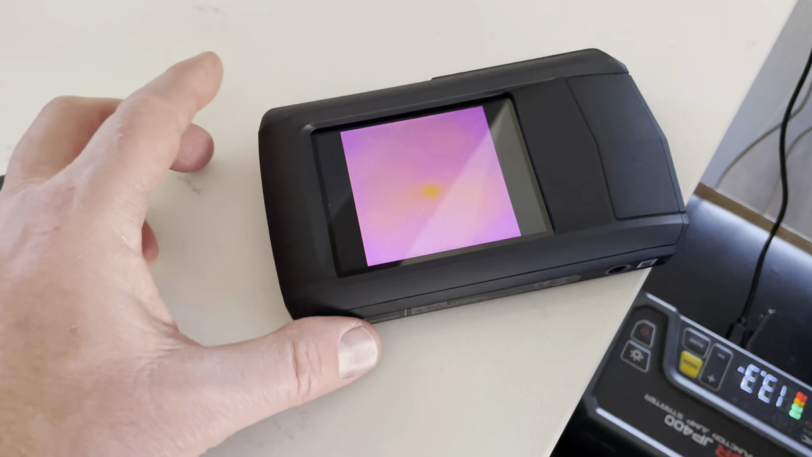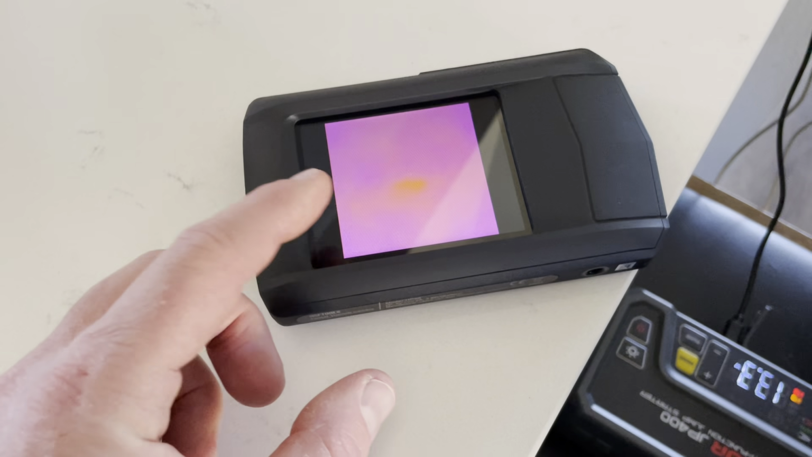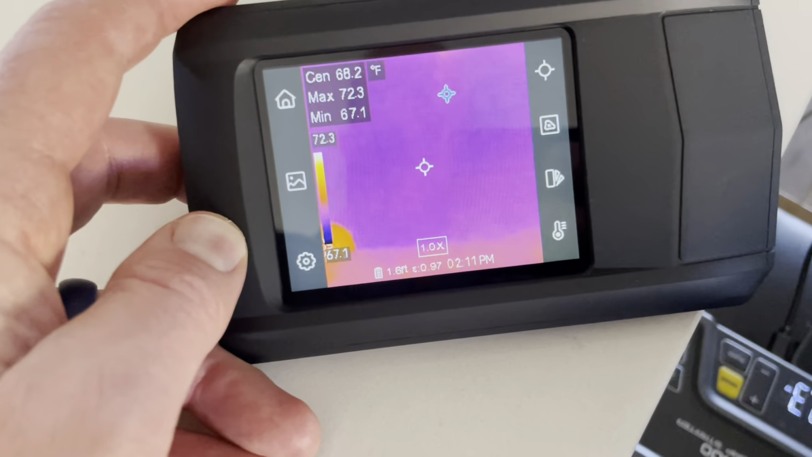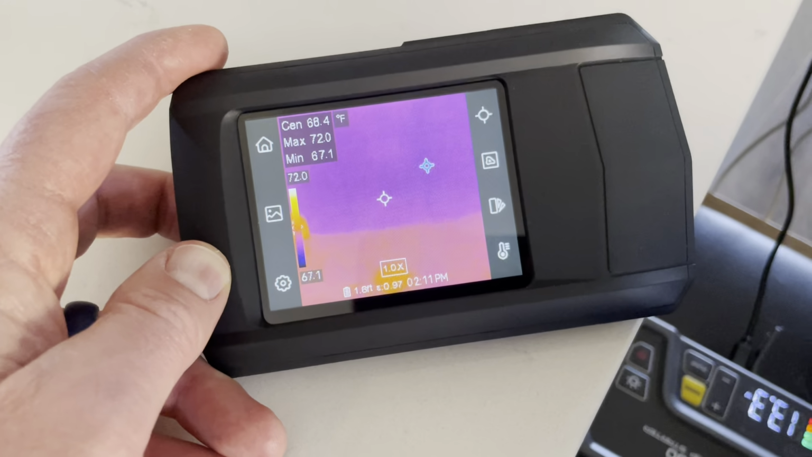Now, when you first turn things on, you may have to calibrate the language as well as the time and date. You can also change the settings from Celsius to Fahrenheit, which is what we've already done. And again, it's basically ready for setup. I can touch this and then we get all sorts of great data right off the bat. This literally is plug and play.